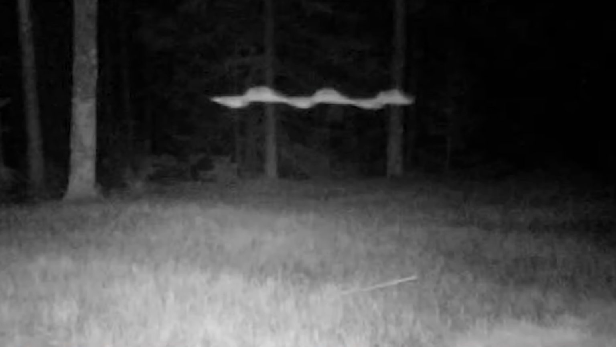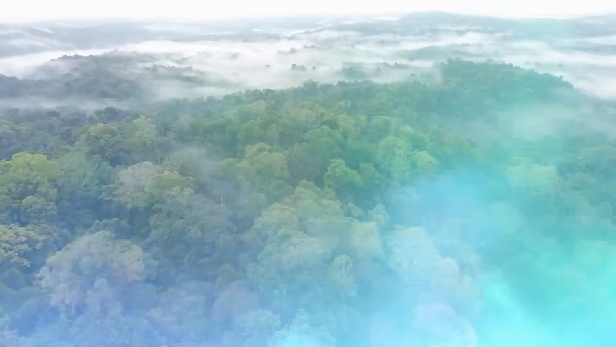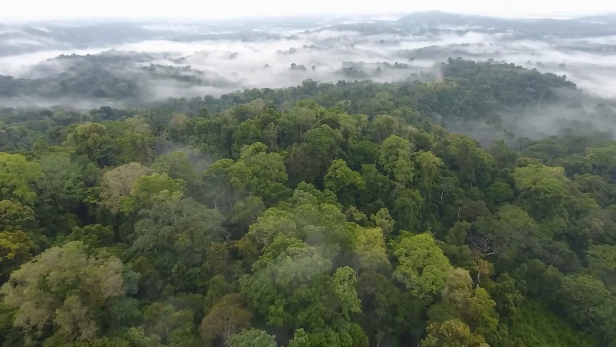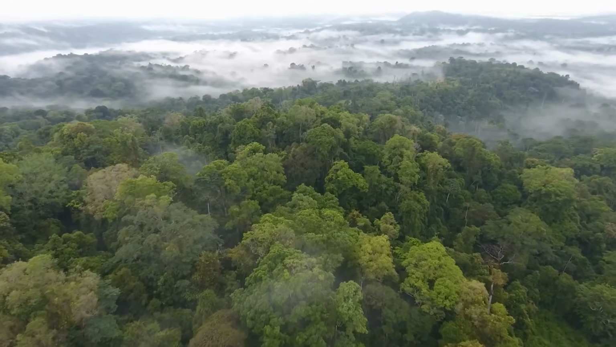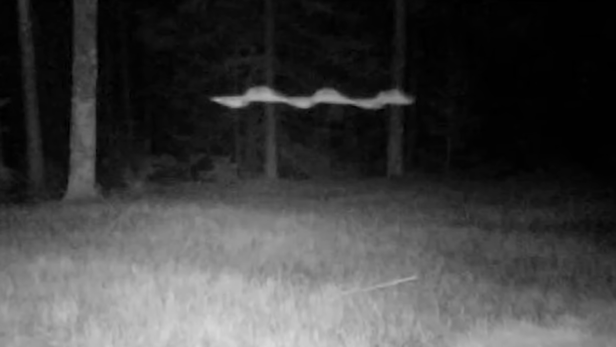Number 8. Ghost snake. What in the world is this? This strange figure zipped past the camera not once, but twice, leaving us all scratching our heads. It's completely unexplainable, especially considering it was caught in the middle of nowhere, deep in the upper Midwest. No one can figure out what it is or where it came from.